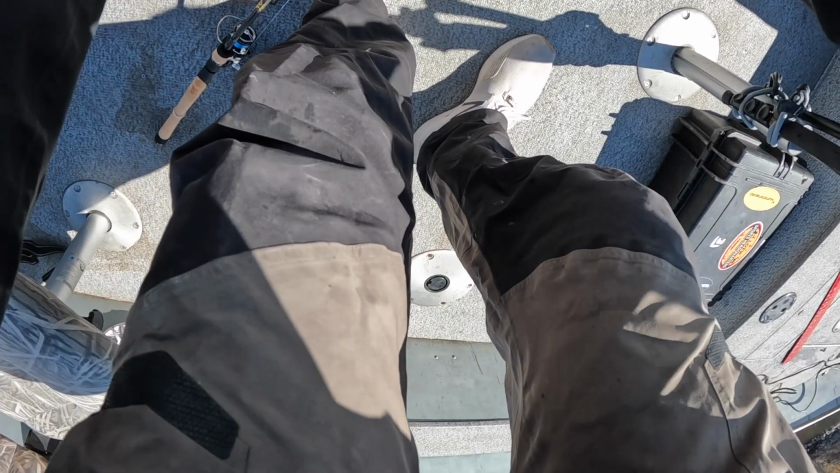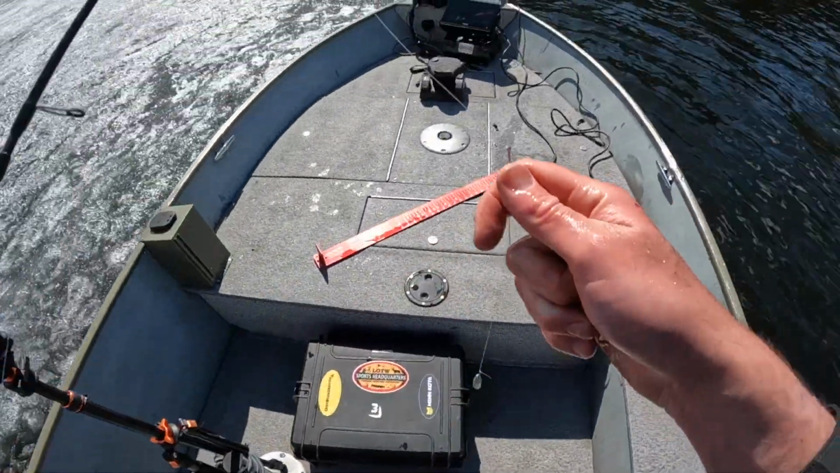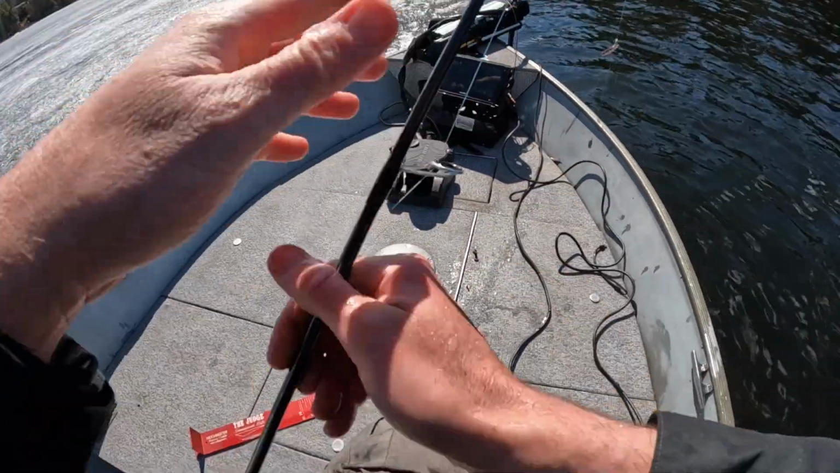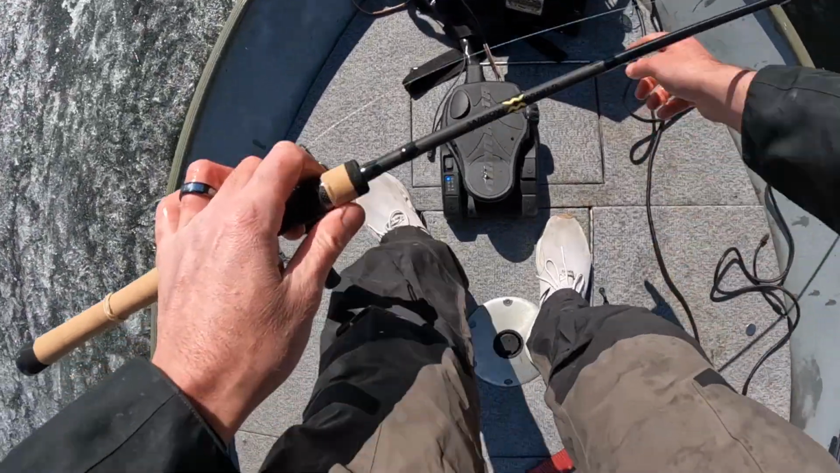That's the new reg this year. You used to be able to keep one over 18. Now it's none over 17, which is fine, but you gotta understand on Lake of the Woods, a lot of the fish just live deep, and I'm not just gonna skip walleye fishing on the last day of the year because they're deep. I'm still gonna go.